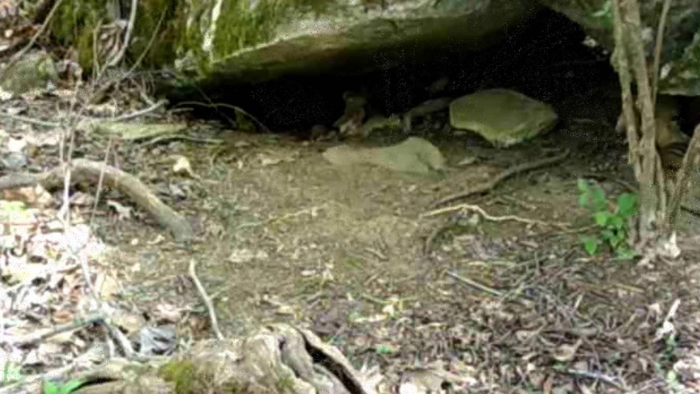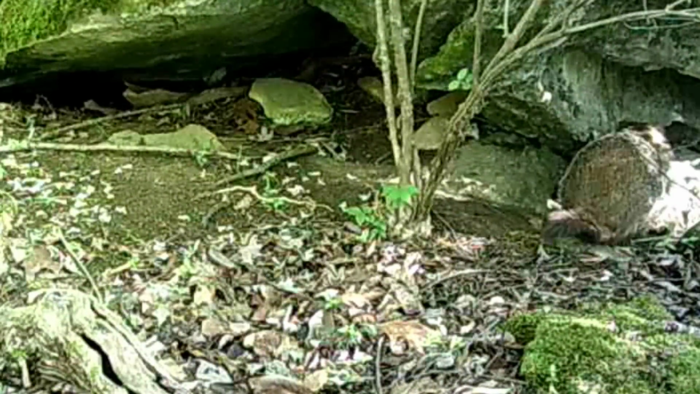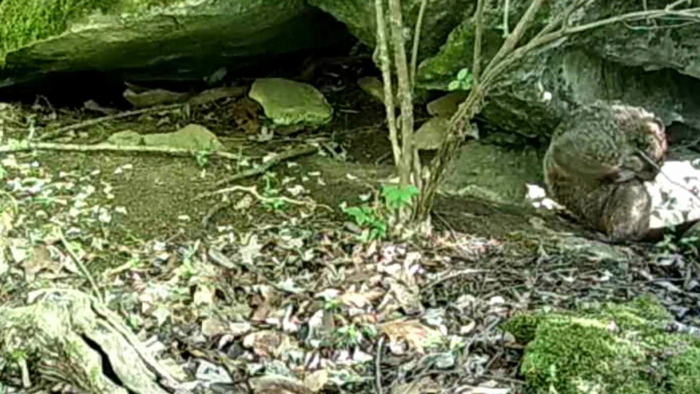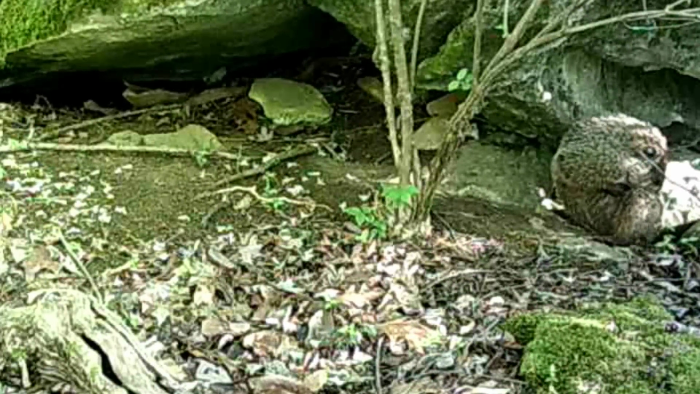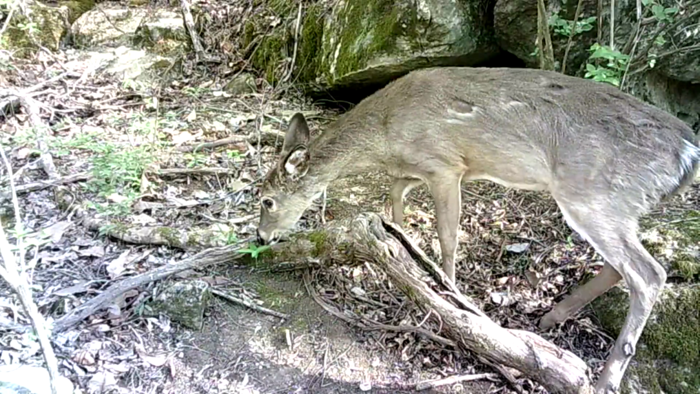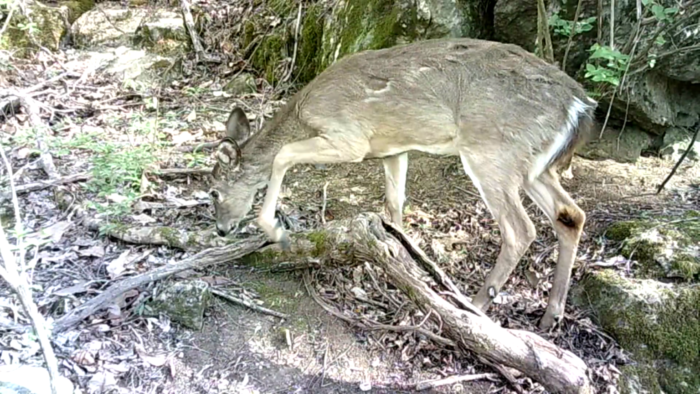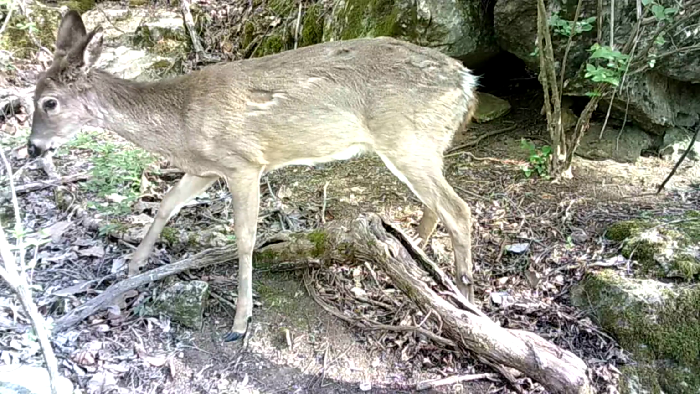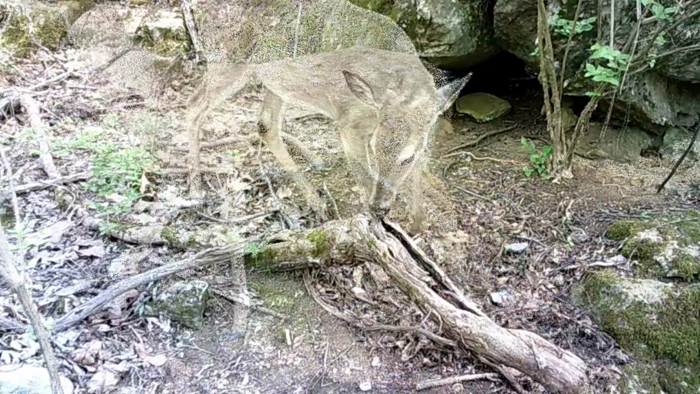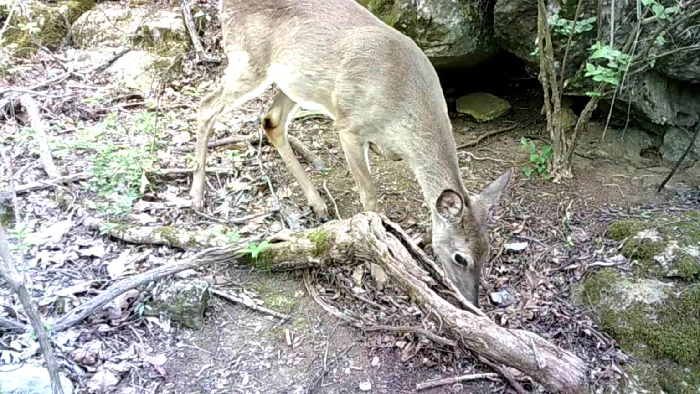Nosing around. And there's old Dirty Dan. Wonder what he's up to here. He's either doing a little grooming or the fleas is getting bad on him. And he gets a few visitors. These deer pop around through here, eating them little sprouts. They love it. They just come and go.